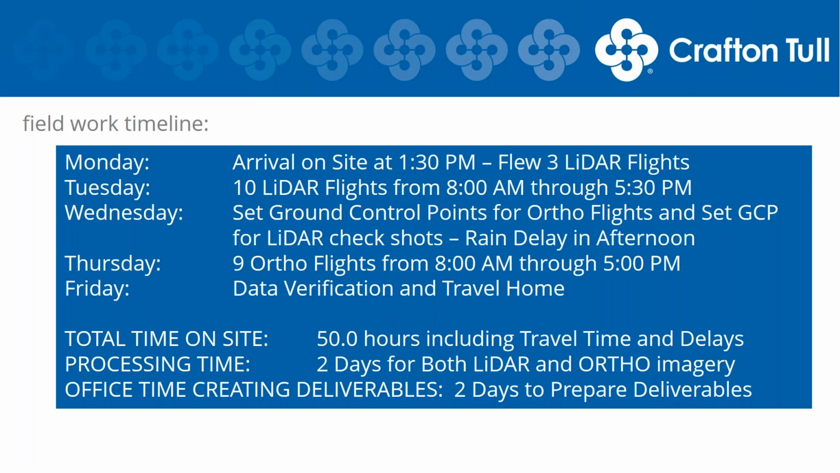On Wednesday, we came across and set all of our ground control points for our imagery flights, and then we set some ground control points for our Lidar check shots. Since Lidar doesn't require the ground control points during processing, they're merely surface check shots. We didn't have to set those prior to our Lidar flights.